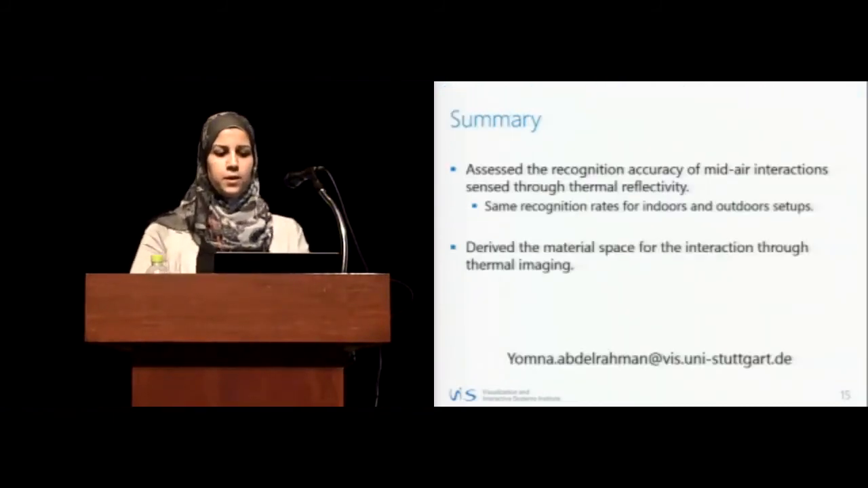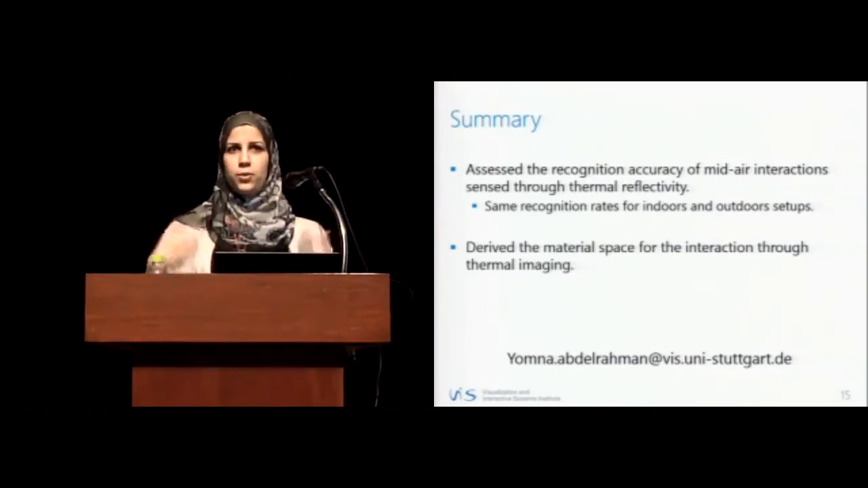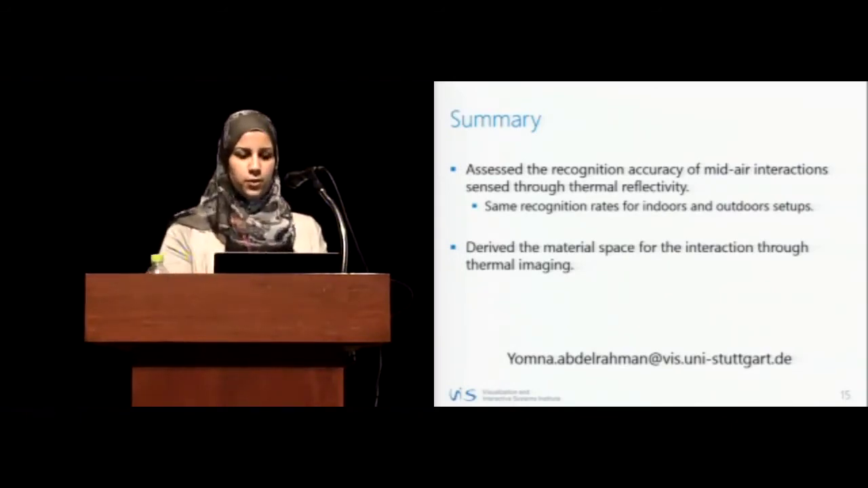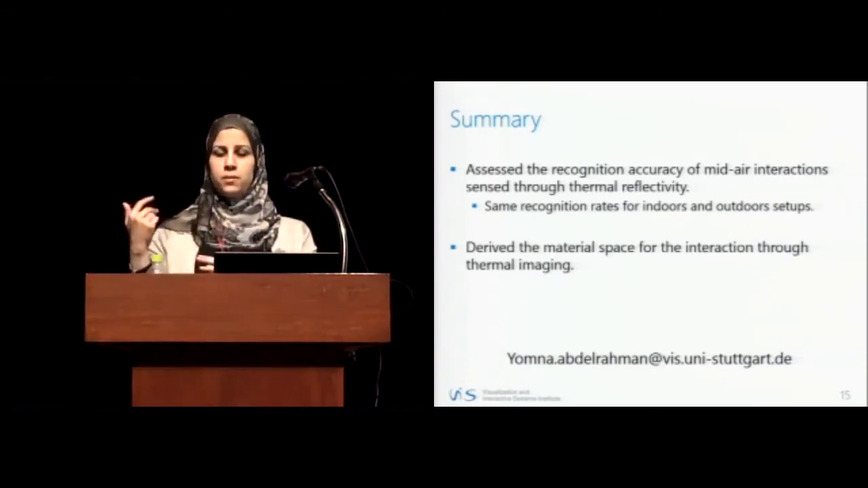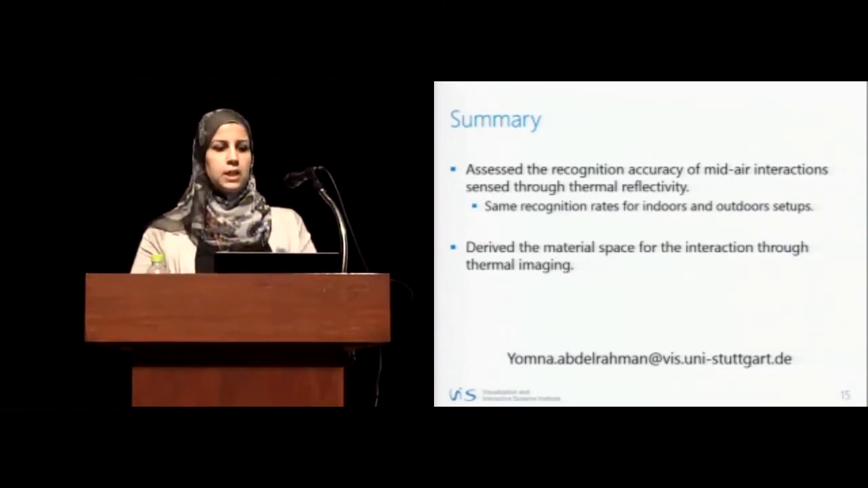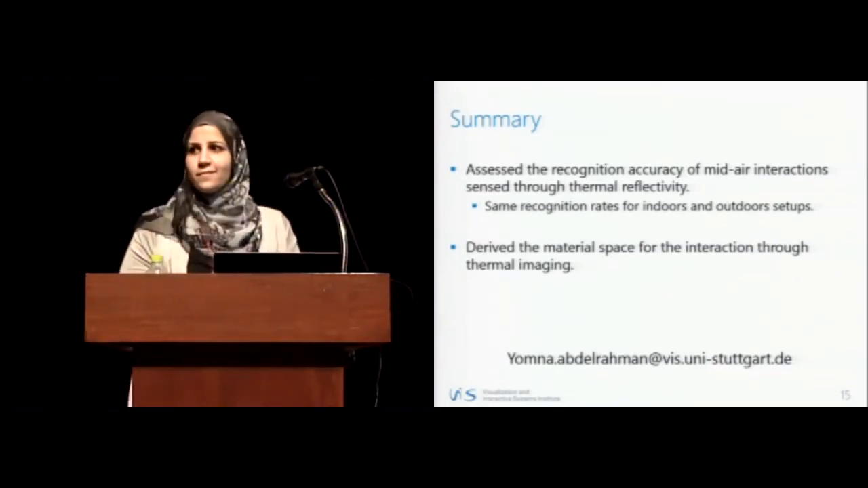So to sum up, in our work, we assessed the recognition accuracy of interaction through the reflection of our thermal reflectivity. And we found out that thermal cameras are really robust. They can work indoors and outdoors, and we have the same recognition accuracy for both setups. And based on our investigation, we derived a material space for the interaction enabled through thermal imaging, whether it's mid-air through the reflectivity, or on surface through the heat trace left behind. And now I'd be happy to answer your questions.